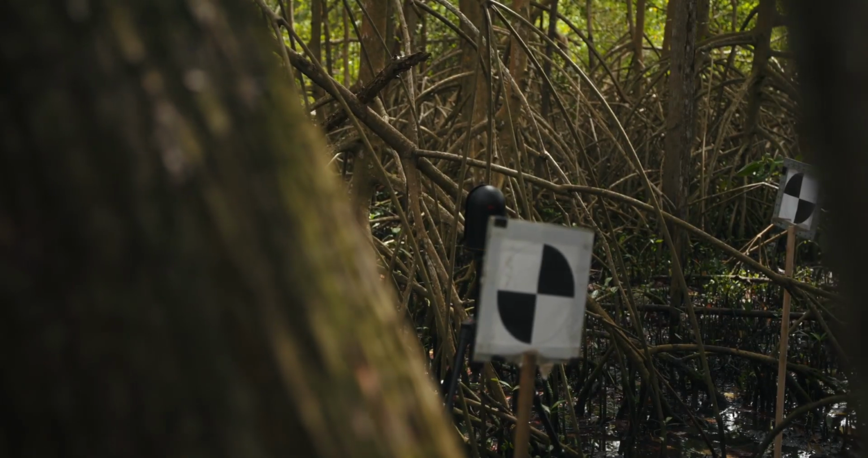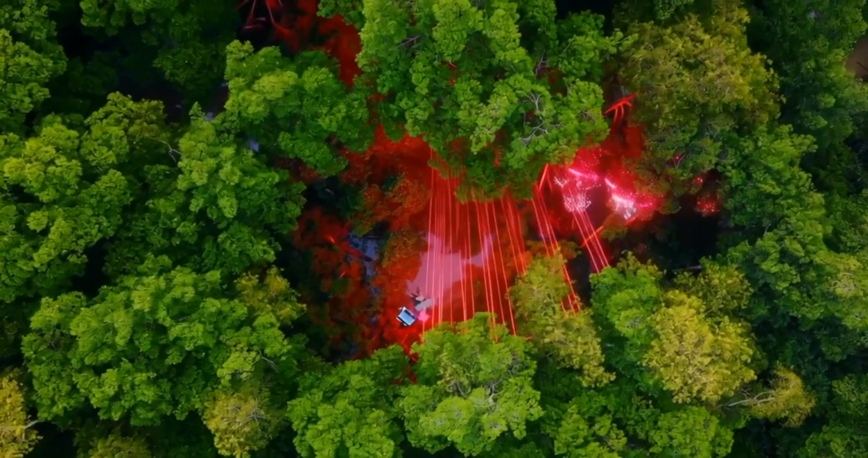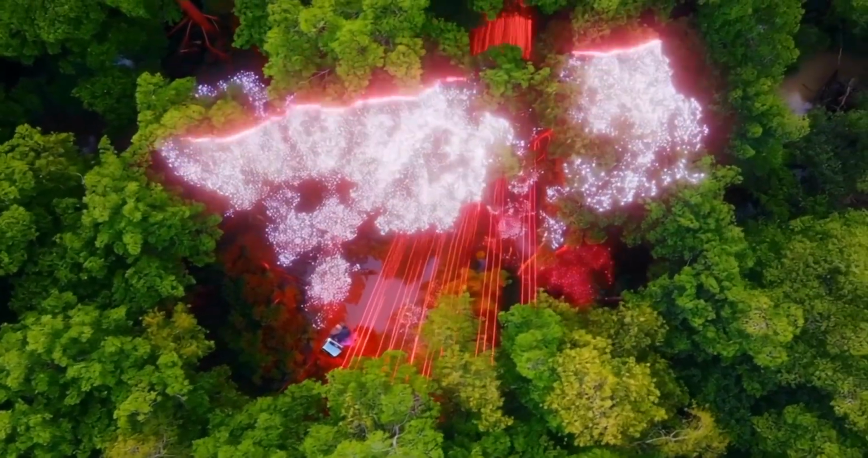Terrestrial laser scanning, or TLS, uses light detection and ranging, LiDAR, technology to create detailed and accurate three-dimensional models of mangrove trees. In this video, we will be guiding you through a step-by-step pre-fieldwork preparation, field measurements, and post-processing.